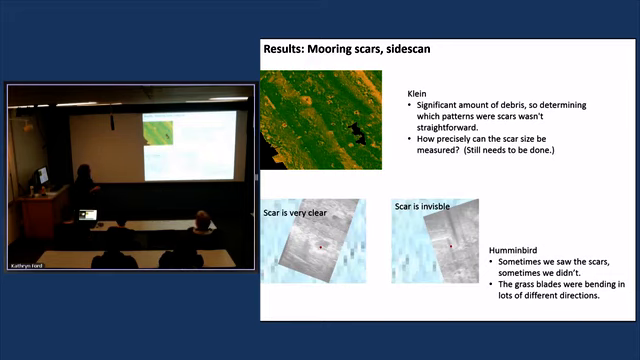This is hummingbird data. It was the same kind of thing with the hummingbird data, where we would see the scar really clearly in a lot of our passes. So this has a little red mark at the mooring, and then right around the mooring is the scar. But in other passes, we wouldn't be able to see the same scar. So we actually couldn't even figure out if there was a preferred direction or not. So we think that it fails. We really can't do the mooring scar work with these acoustic methods.